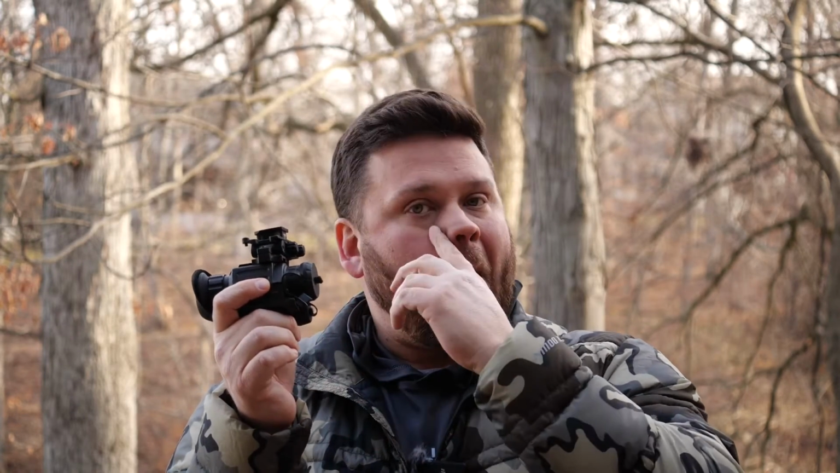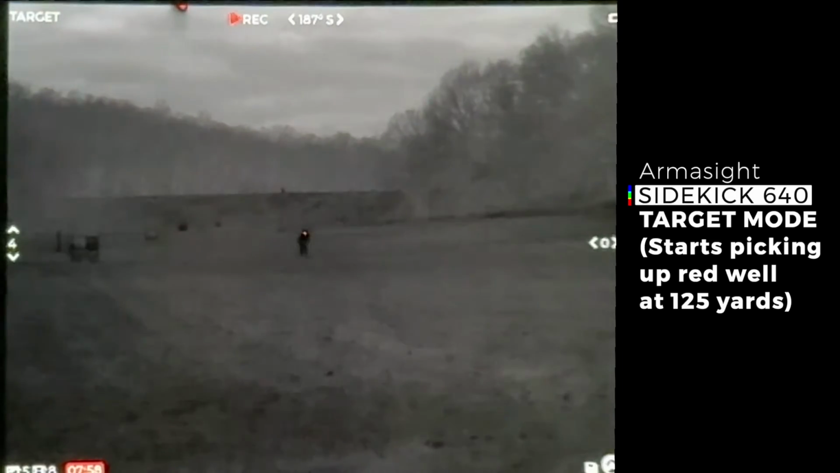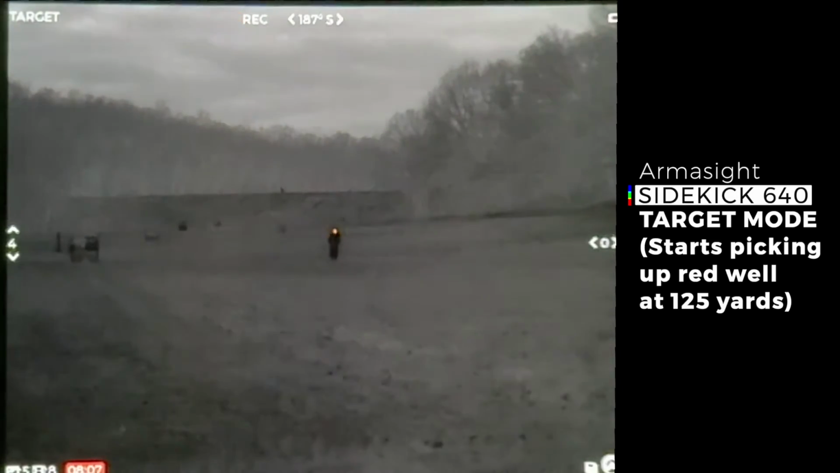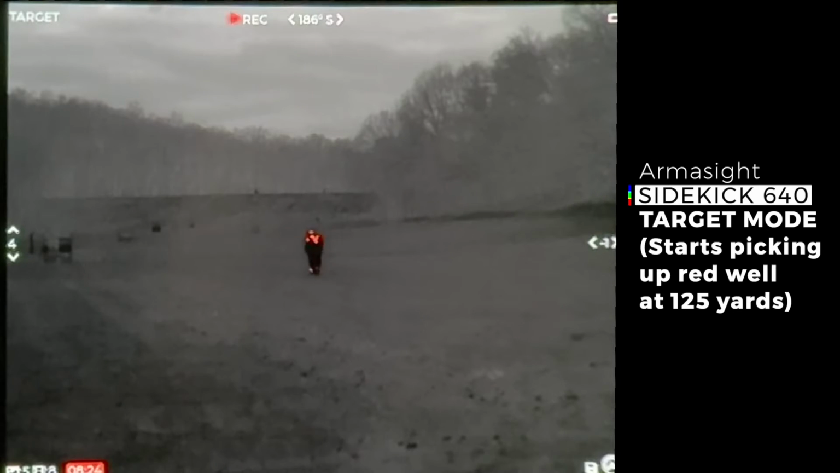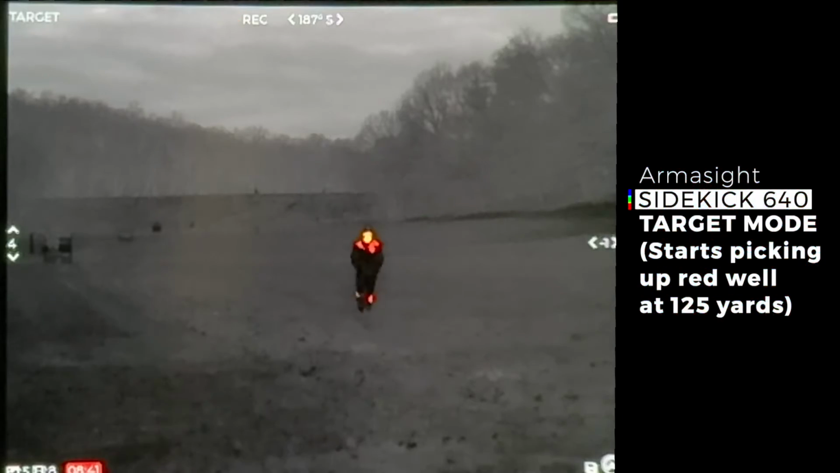We played with the settings and this came in really good. Probably my favorite thing about this so far, outside of the weight and compact nature of it, is the target mode. Again, guys, it's all about detection. If I'm painting a field line and I see heat, the target mode glows it in red. As you can see on a man-sized target, that red was glowing out to about 125 yards.